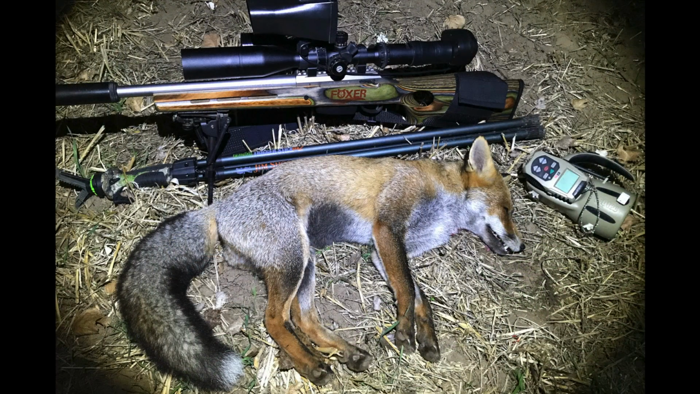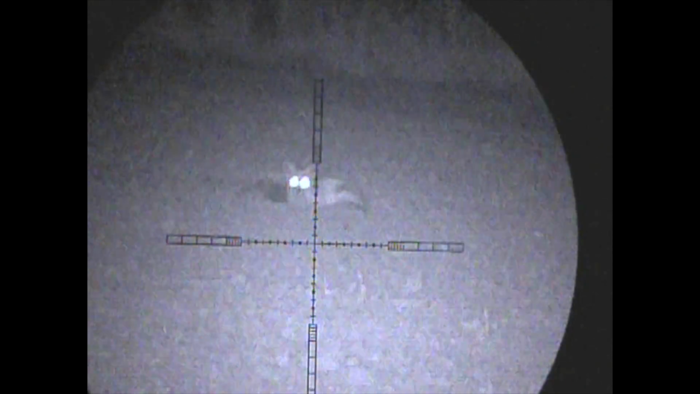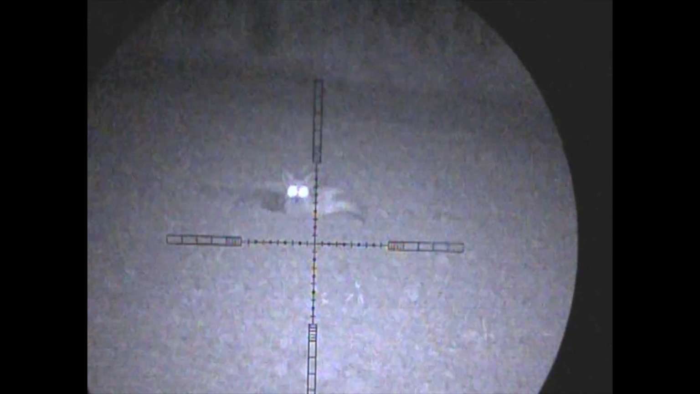Indeed he was. In fact, that was the second bruiser I'd had that night. I didn't get the other one on film. This fox I did manage to film though. I sat in the front of the truck and Mark is actually in the back, so I stuck my night vision out on the window and filmed Mark getting this one straight in the head.